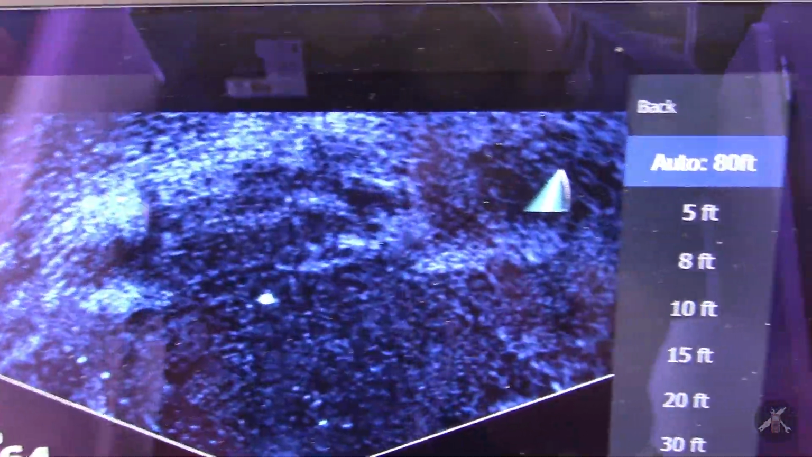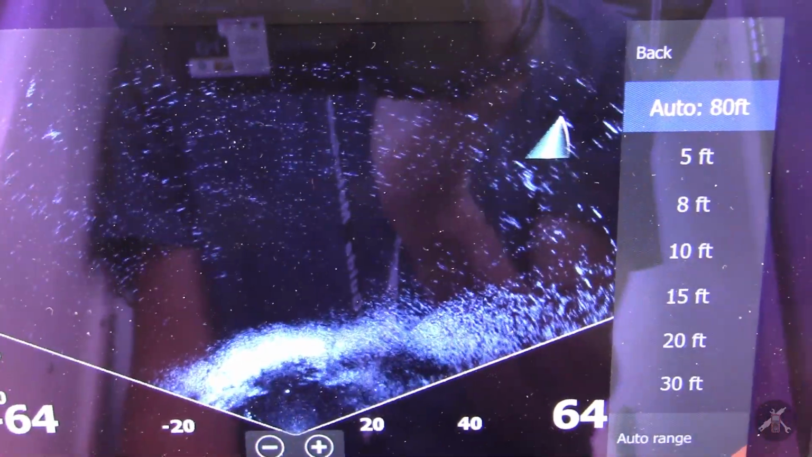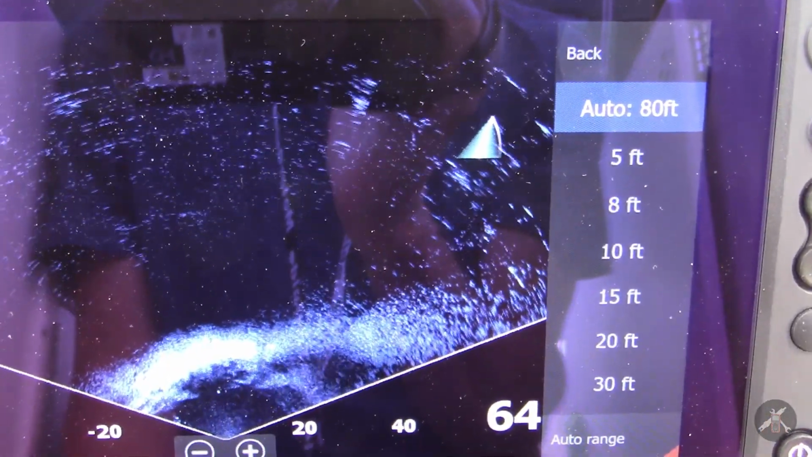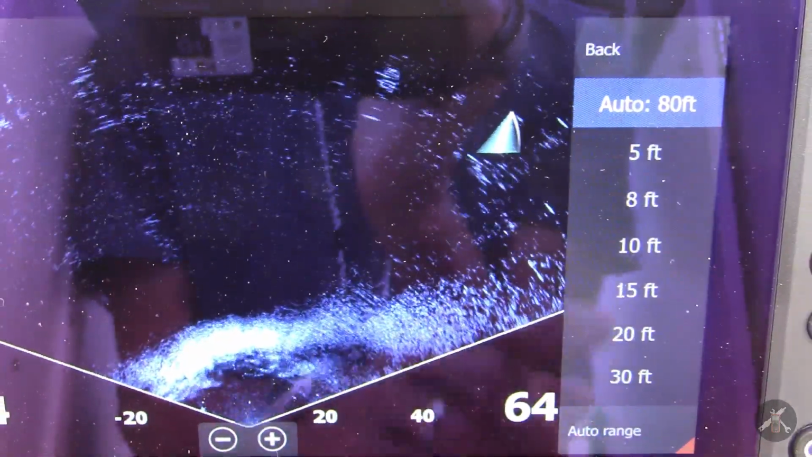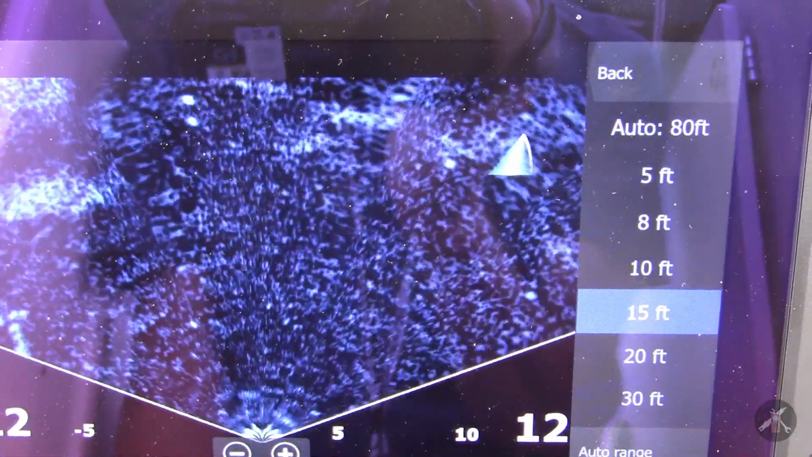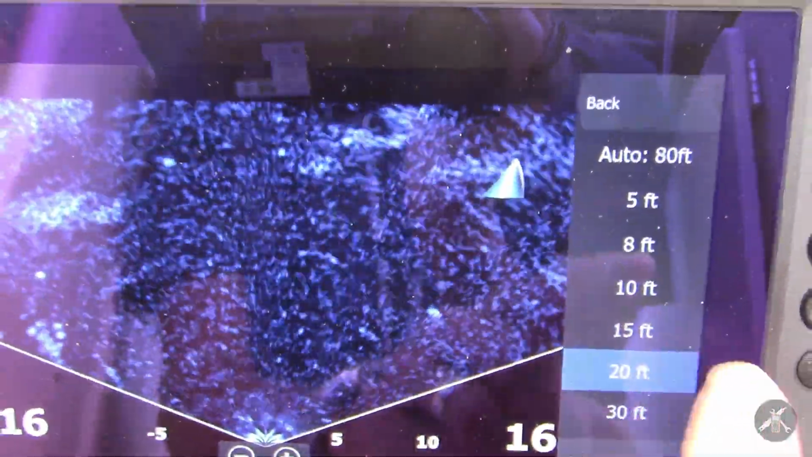I'll just put it in automatic here. So the automatic wants to go out 80 feet, which is a pretty long distance for here. I think the 15 to 20 range seems to be about right.